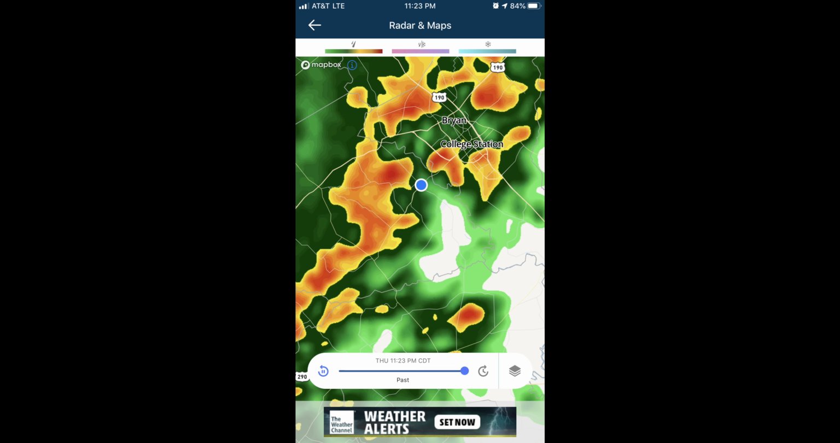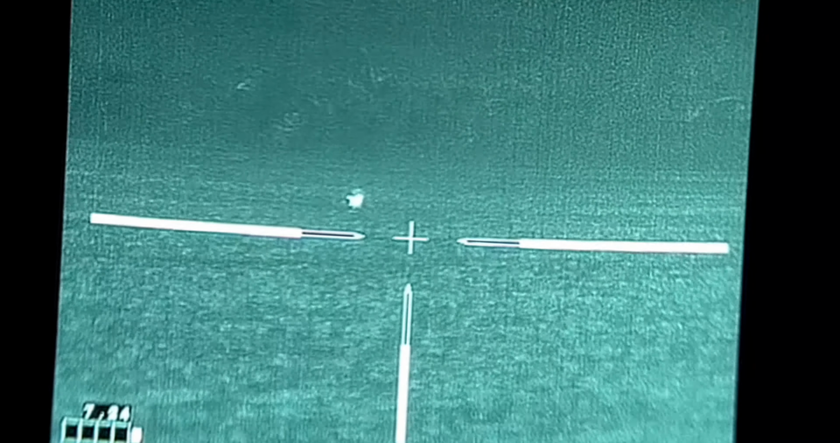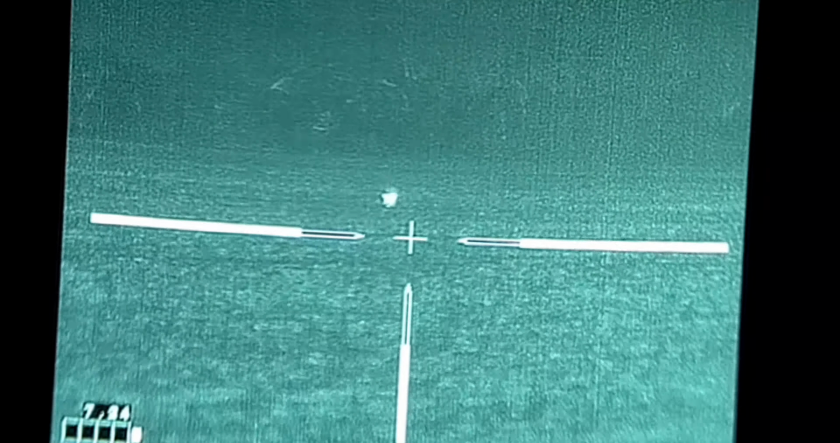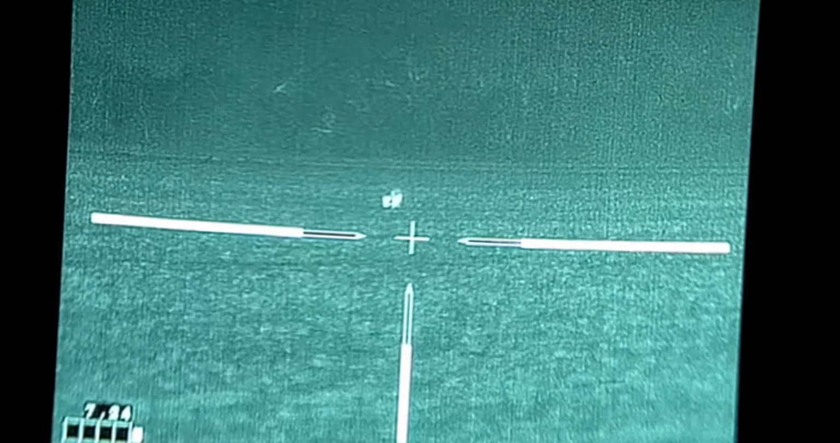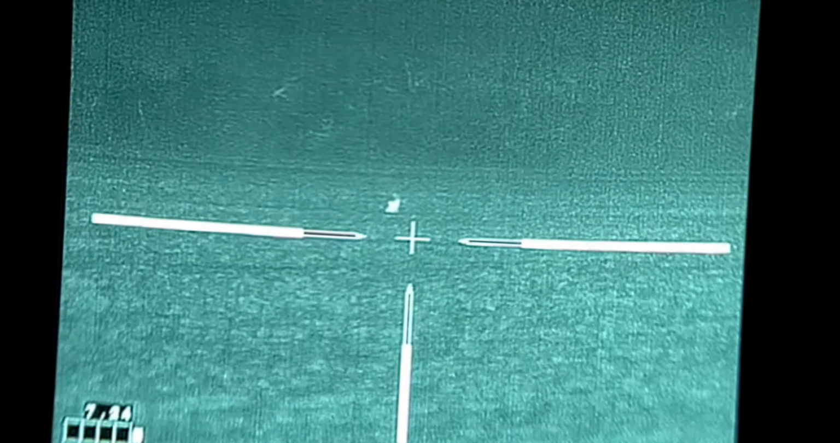So we've got this cold front bearing down on us, and we actually hit up one field earlier in the night. It started raining on us, so we hurried up, loaded up, drove south really fast, pulled into this open field and saw this coyote eating on something. We knew this rain was coming, so we're going to just go ahead and make a stalk to him real quick. I'm going to let this play out and we'll talk again in the slow-mo.